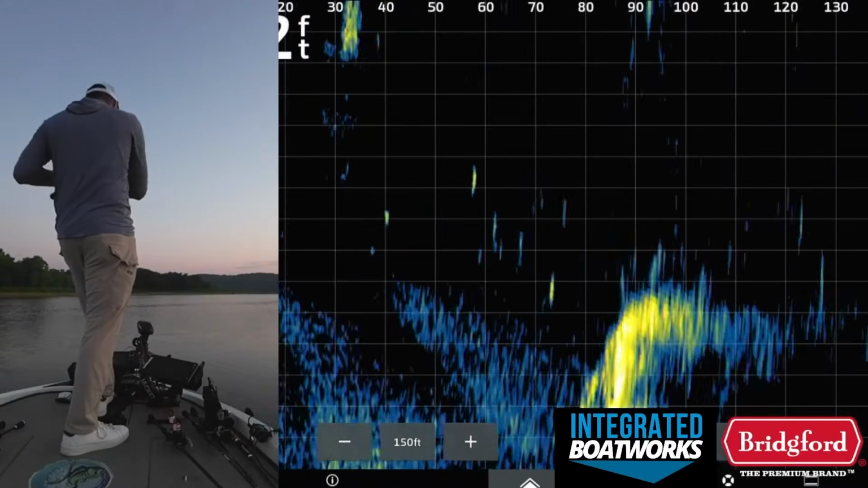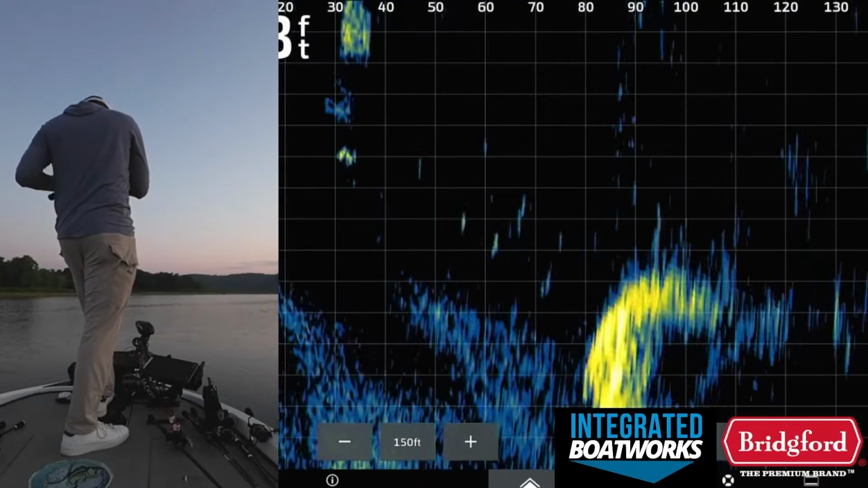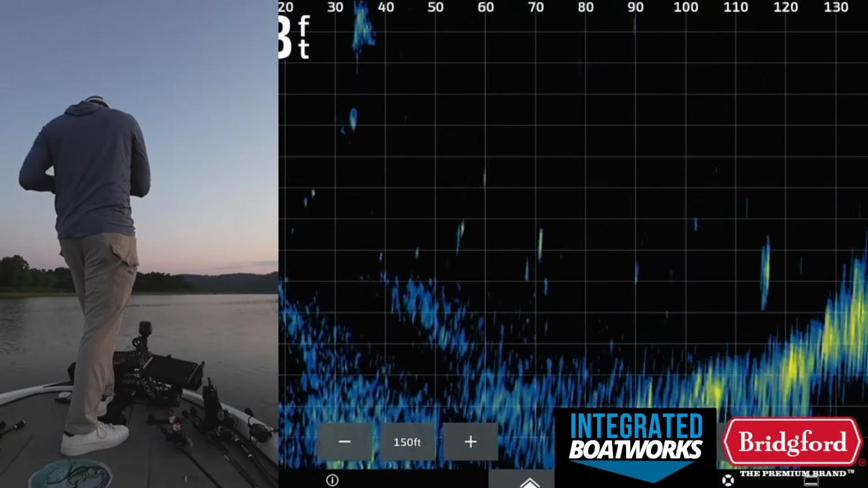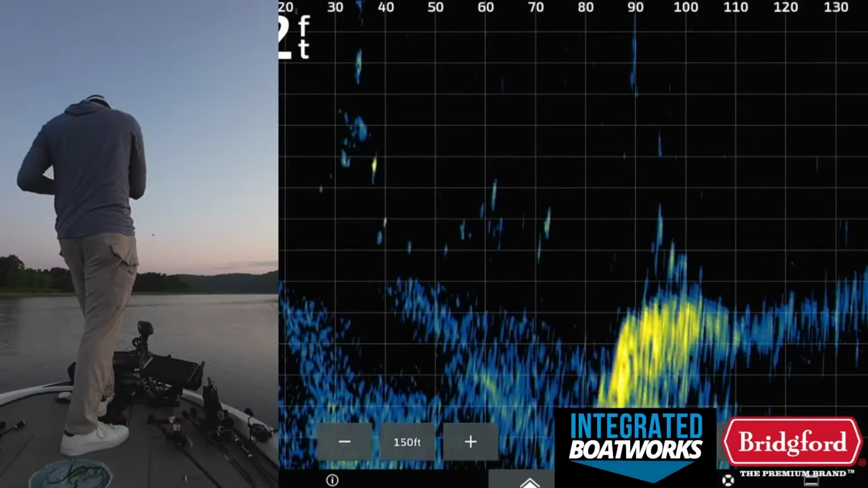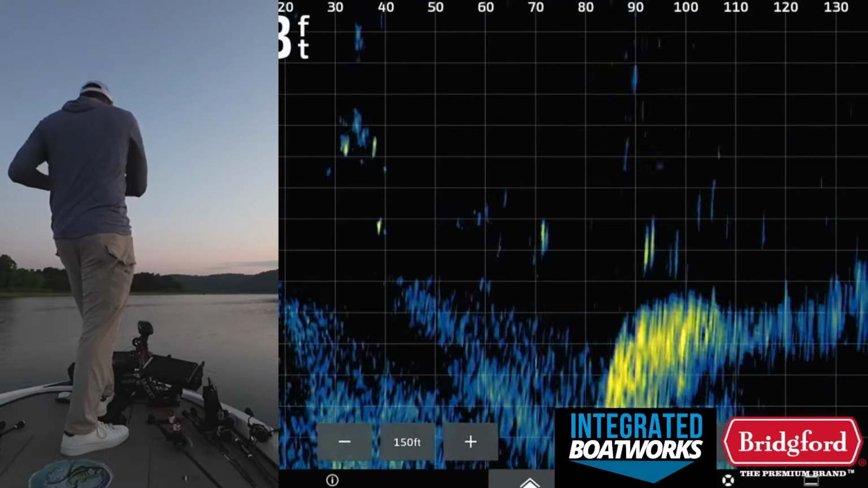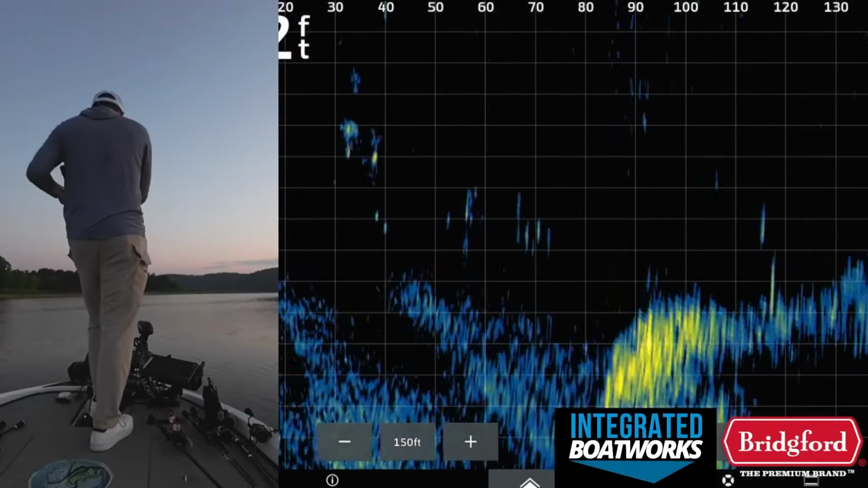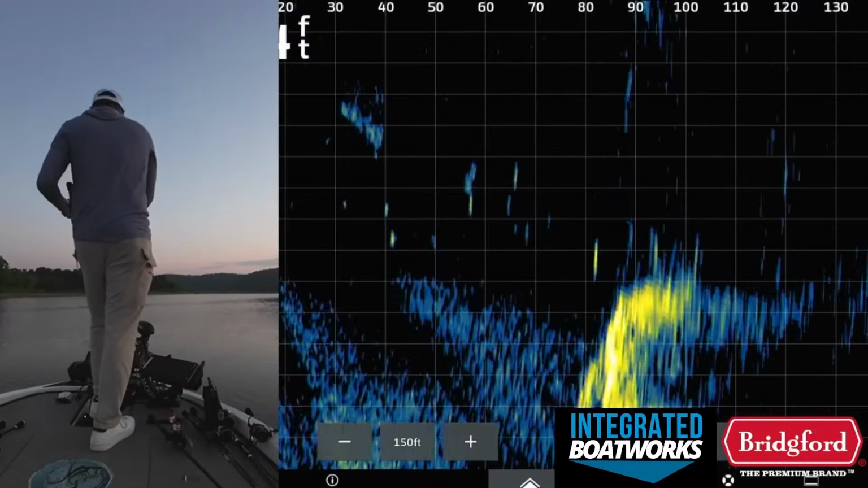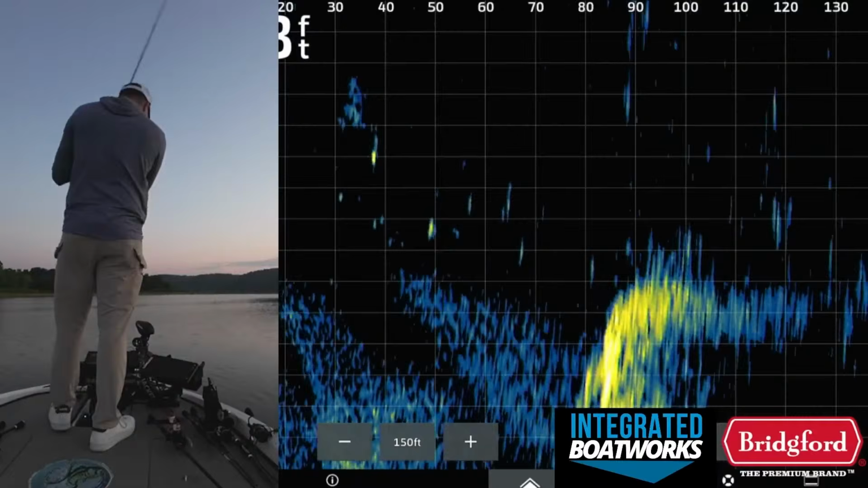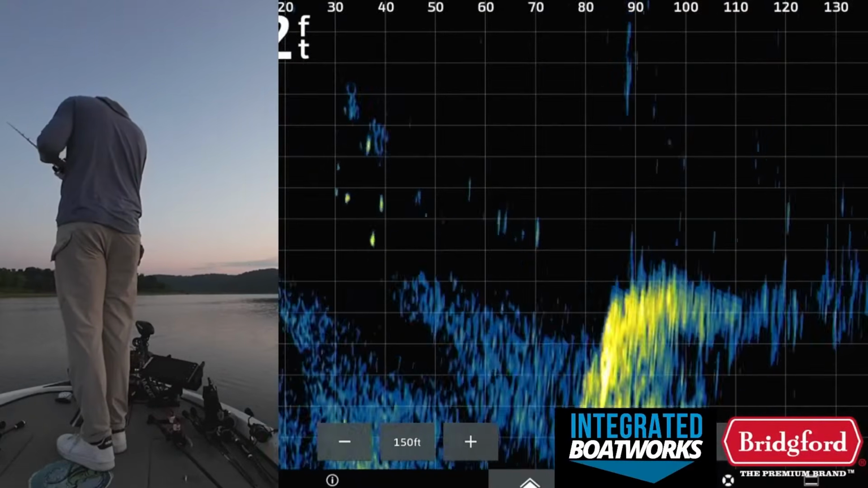Whenever you change up the range settings on your graph, you kind of have to reevaluate what you're looking at and the size of the fish, the size of the dots, all that stuff, because the bigger the screen range, the smaller the fish are going to appear. So it might take me a couple of minutes to get used to this wider range, but we're going to try to stay away from these fish. I can't really tell where my bait is super well.